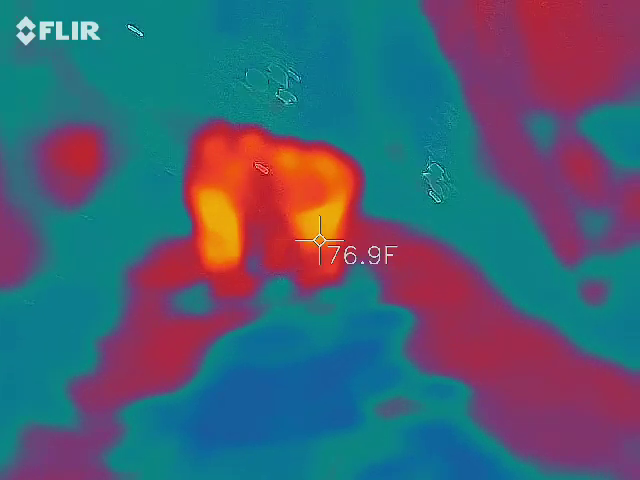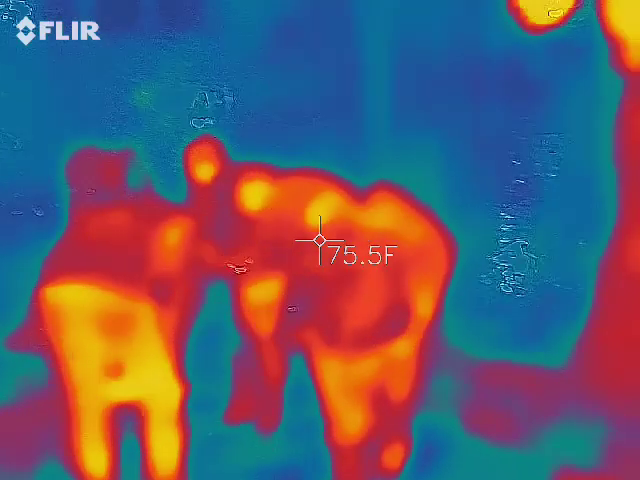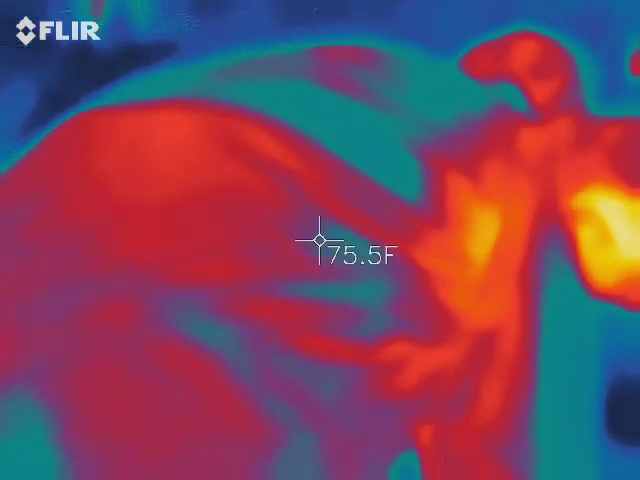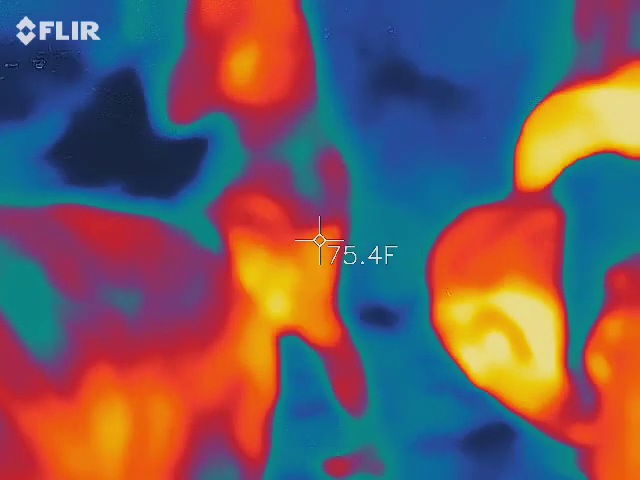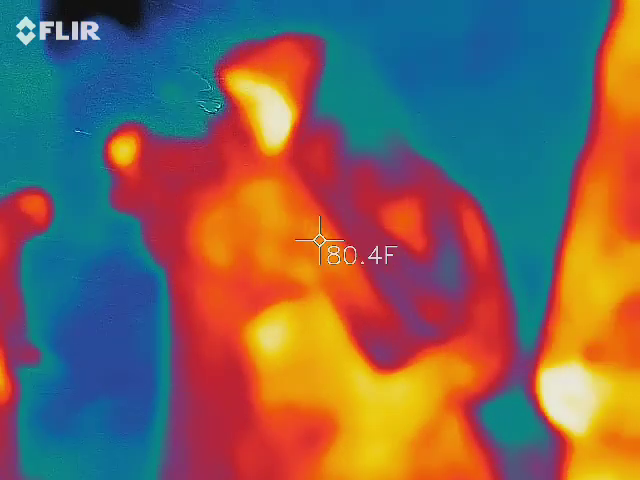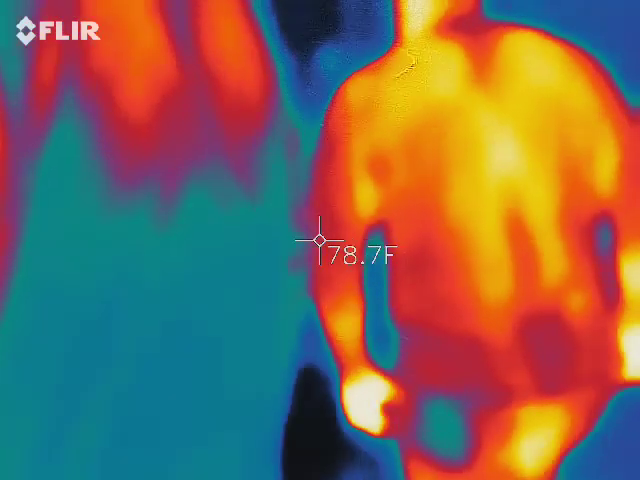Is that it? Here, you see that thing? It doesn't look like a handprint. Where's the handprint? Fourth print? Potentially?